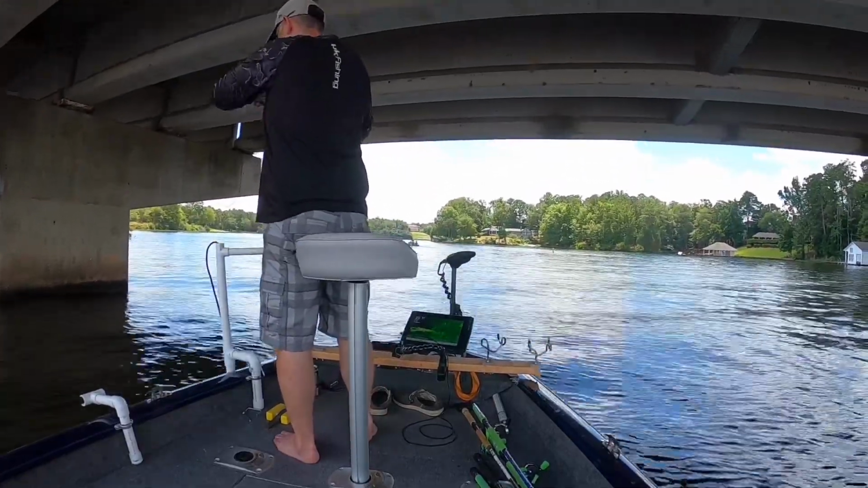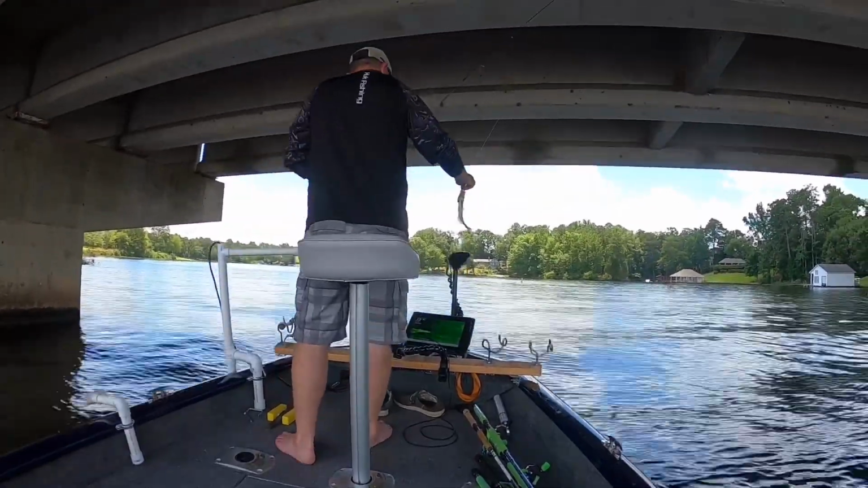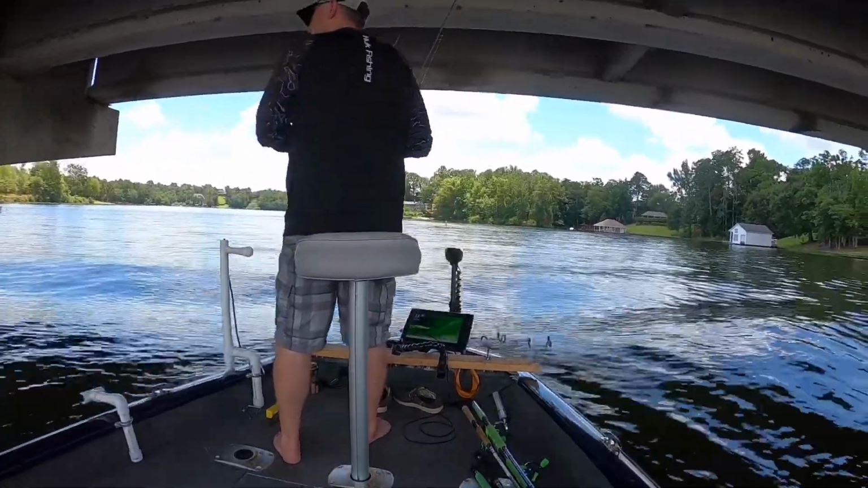Jig in action. Jigging up all the pile. There's a fish in here, folks.